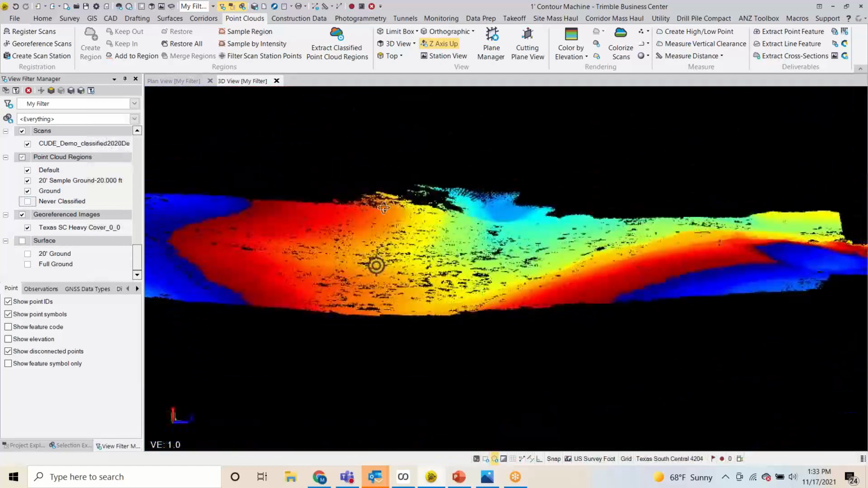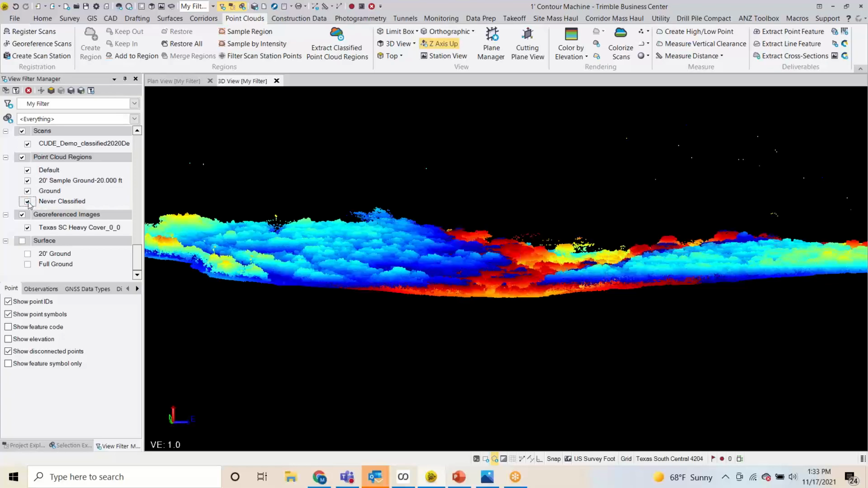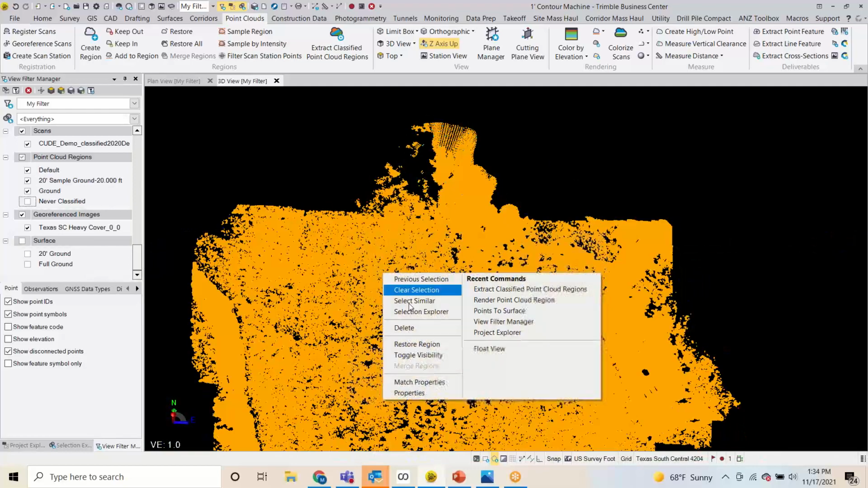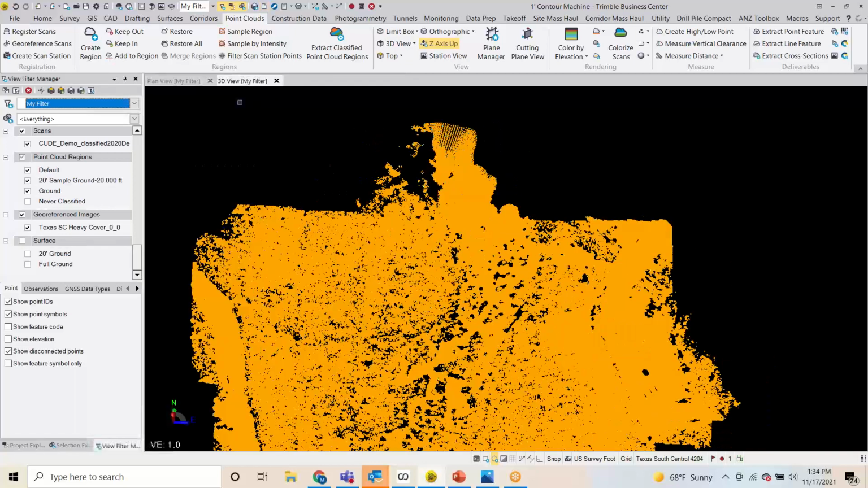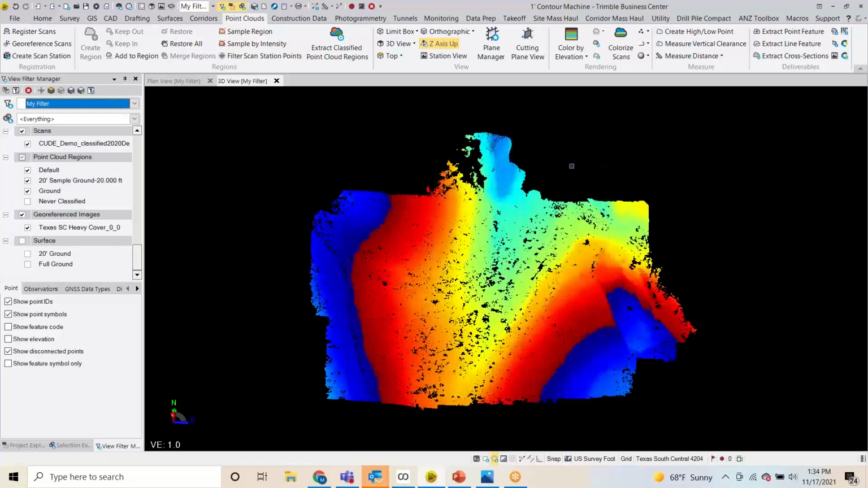After it's done, this is what it looks like. So if you remember, we had all the trees on. Now they're off here. So just the ground alone, if I open up the properties, you're looking at about 8.2 million points. So if you try to build a surface with 8.2 million points, most engineers will send it back to you because it's just going to be really noisy and it's going to produce some pretty rough contours.